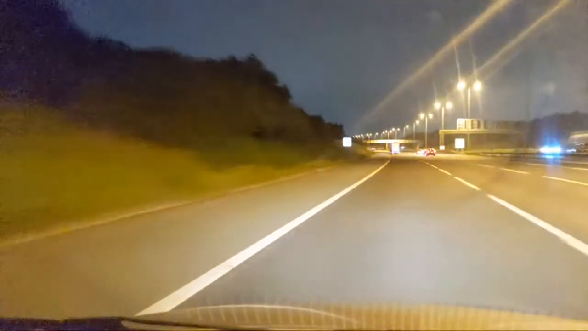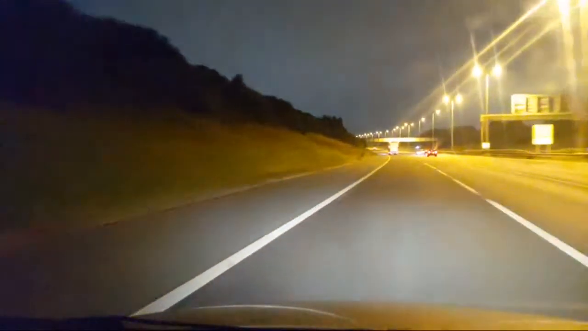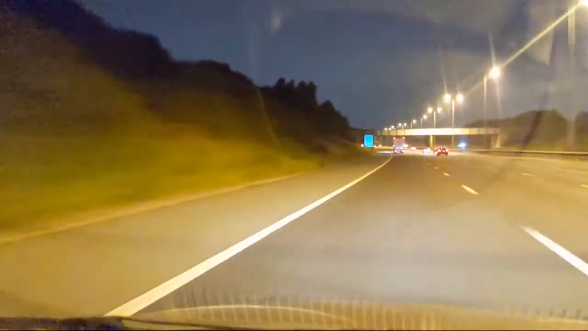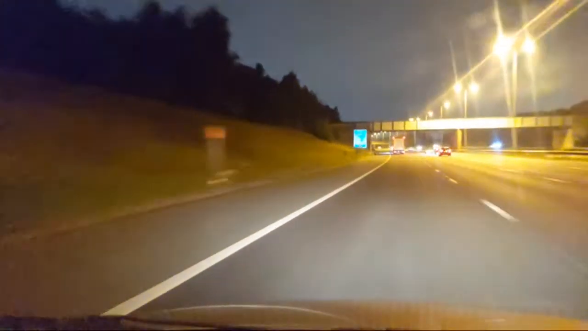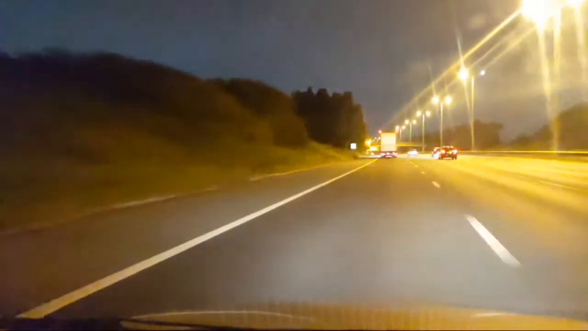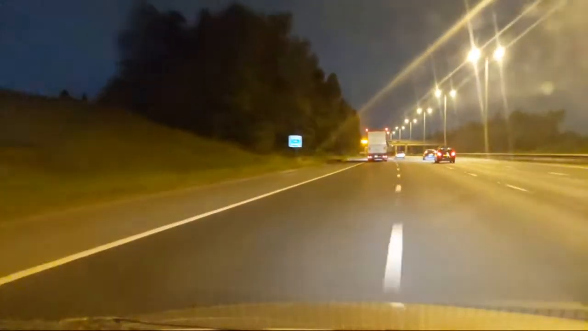So we're now on the Ring Road, Manchester M60, with a lot of cars just hogging the middle lane, which in about 3 miles does become the left-hand lane, but until then it's the middle lane.